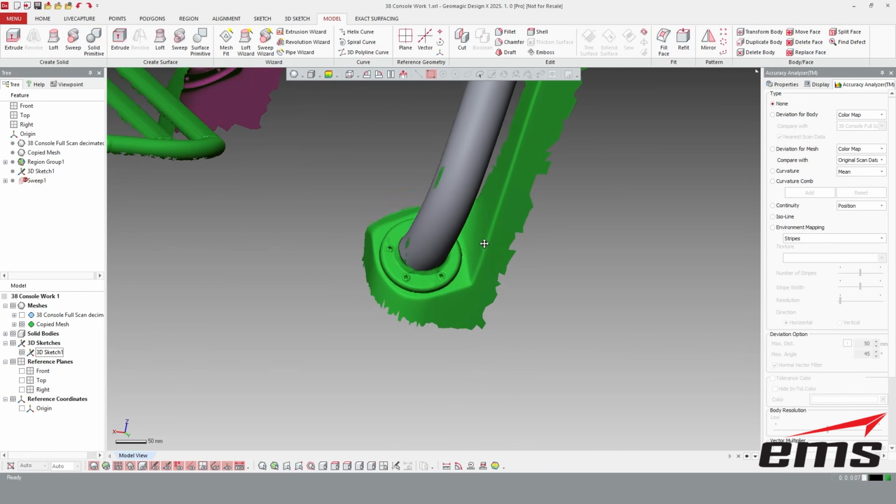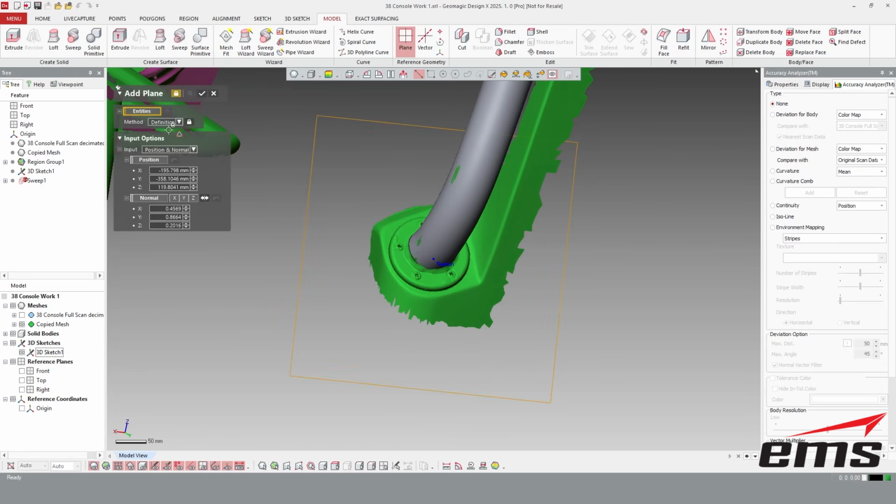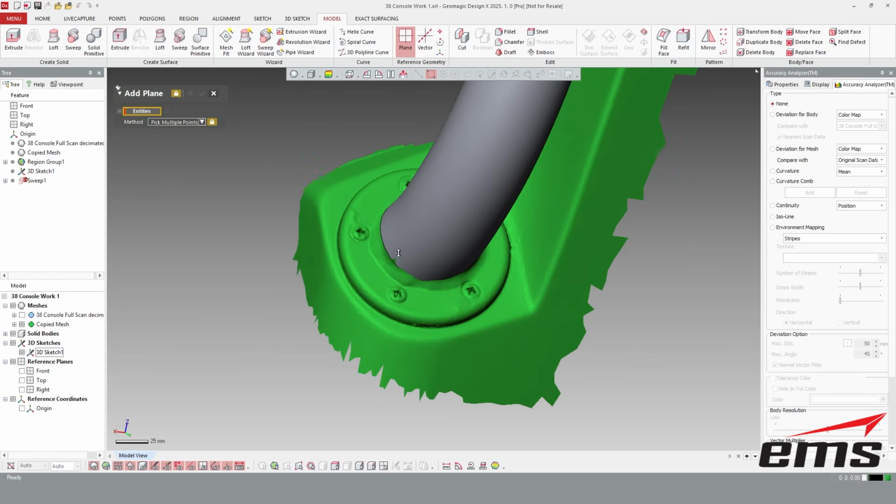All right, so the first thing I want to do is establish a plane. Typically, these are going to be mounted to flat areas. So I'm going to go in here, and I'm going to say create a plane, and I'm just going to pick multiple points.